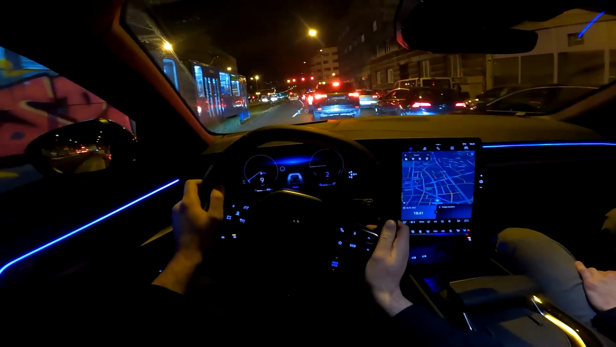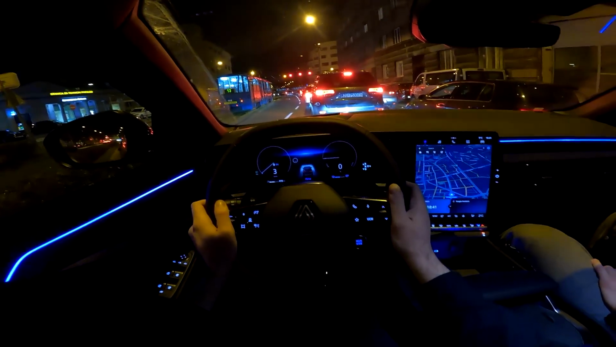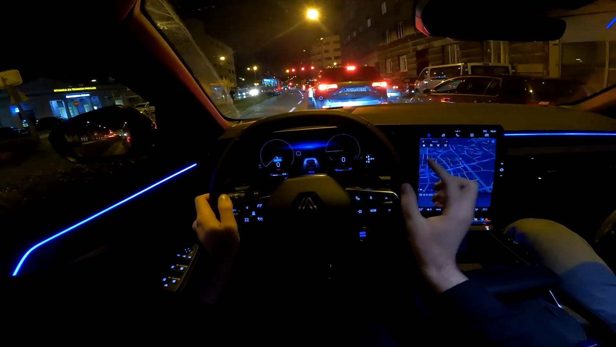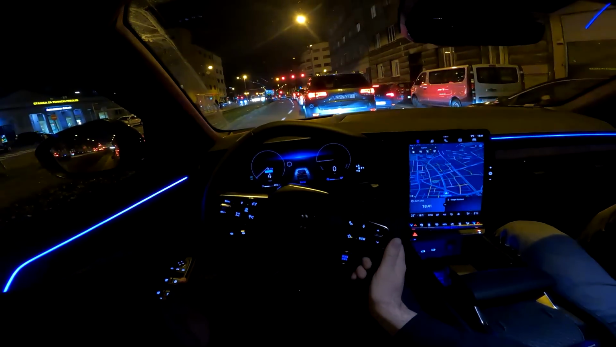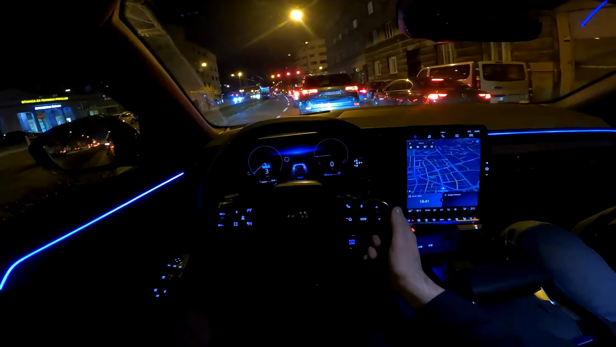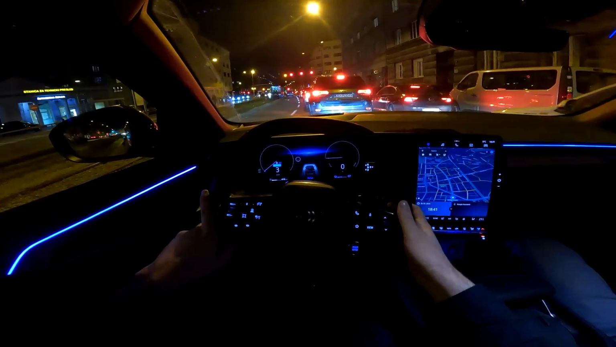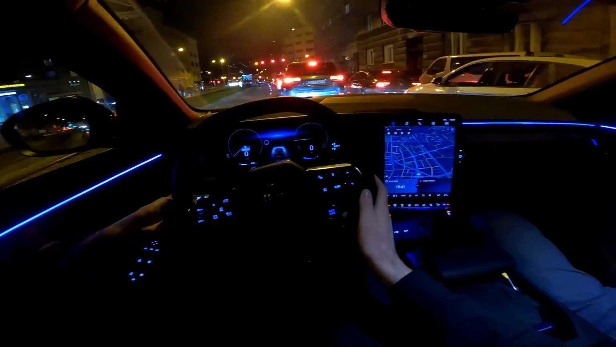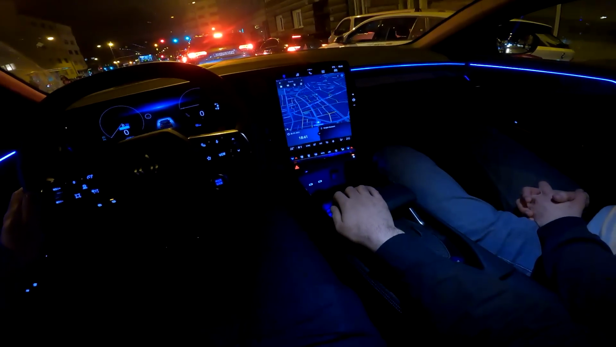This car, as I said, has the Esprit Alpine, which is the top of the line trim. And I would actually suggest going for that because in terms of pricing, it's not that expensive because the lower trim is similar in price. And here you get really awesome exterior design and also these special seats, and everything looks very nice indeed. But I want to hear your thoughts on this new approach from Renault.